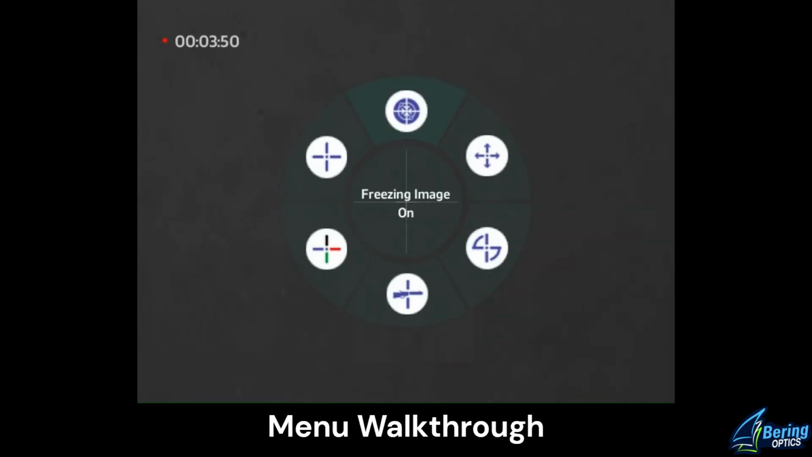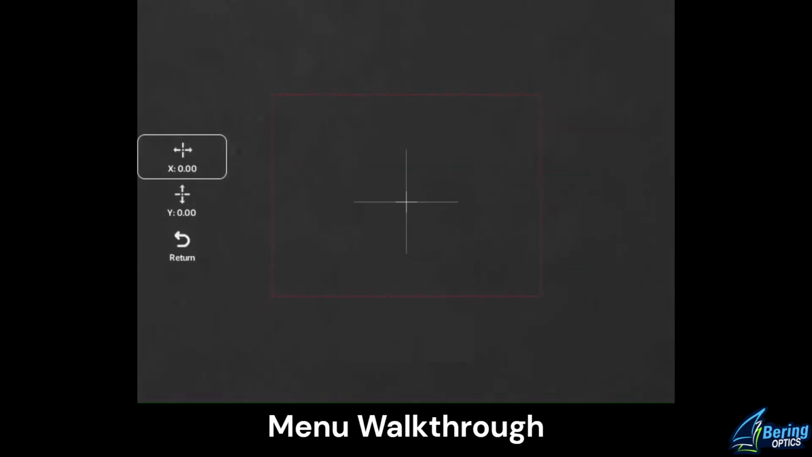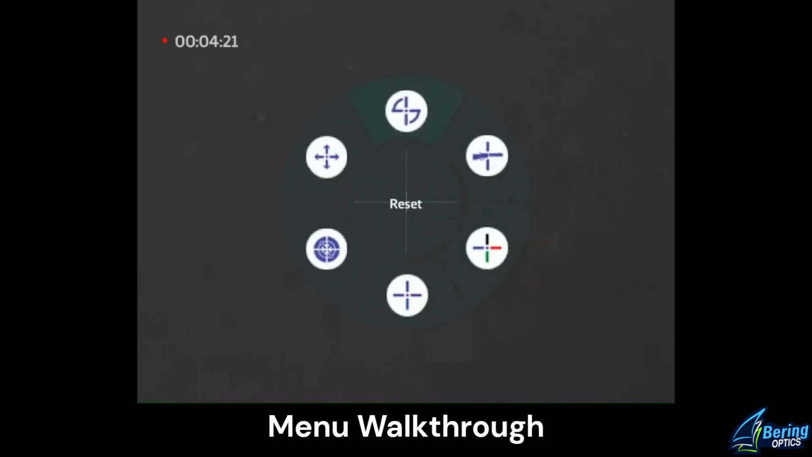When you turn it on, that'll freeze, and then you can go back into this menu and slide over one to the zeroing submenu. And then once in the zeroing submenu, that scene would be frozen, whatever you froze it on. And then you would be able to change your X, which is windage, and Y, which is elevation values, and that reticle will move to your point of impact that you desire, and then you'll save those settings, and you will be zeroed very easily. And then reset, if you wanted to reset the information within this zeroing menu.